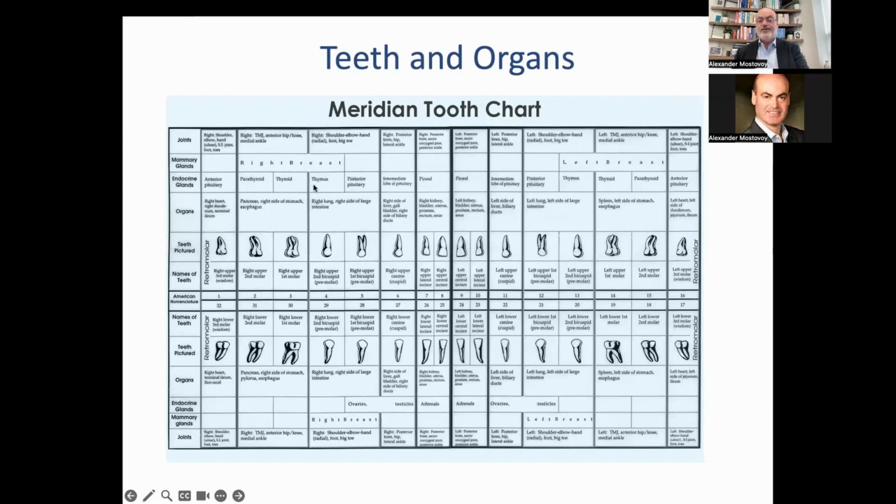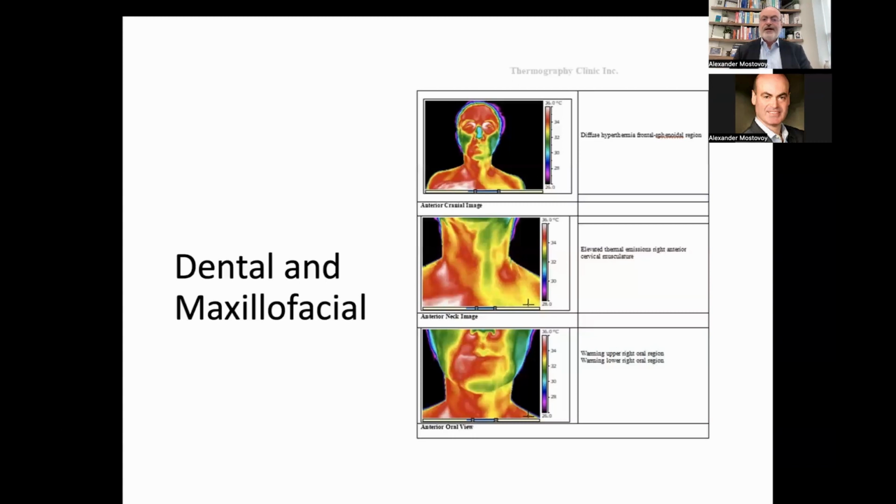Of course, there's thyroid, there's thymus, there's other organs as well, but you can see the connection specifically here. Now, this is an interesting chart. Not everyone understands this, but a lot of dentists and a lot of holistic health practitioners understand the connection here as well. Let me just give you a quick introduction.